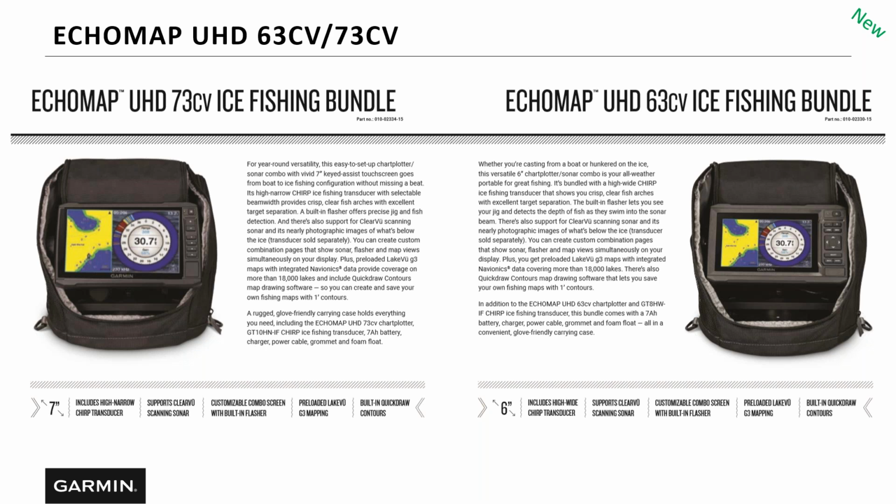So you can actually pop the head units right out of these things and put them into a boat or a side-by-side or something like that. The versatility starts to become even more when you start to step up with our units. And of course that 73, that thing has the touch screen as well as your hotkeys, just a lot of really nice features on these ECHOMAPs.